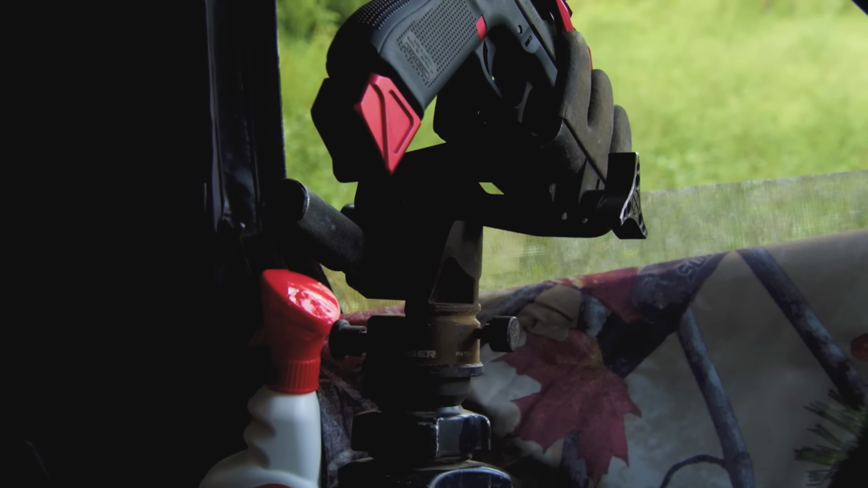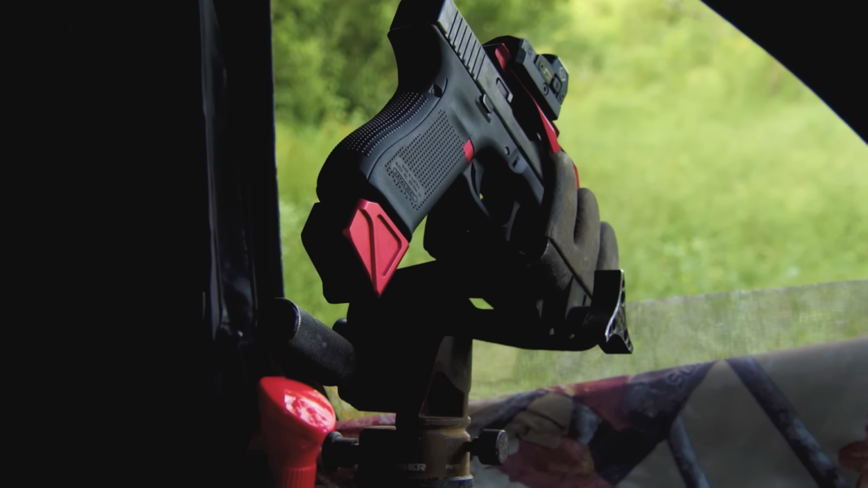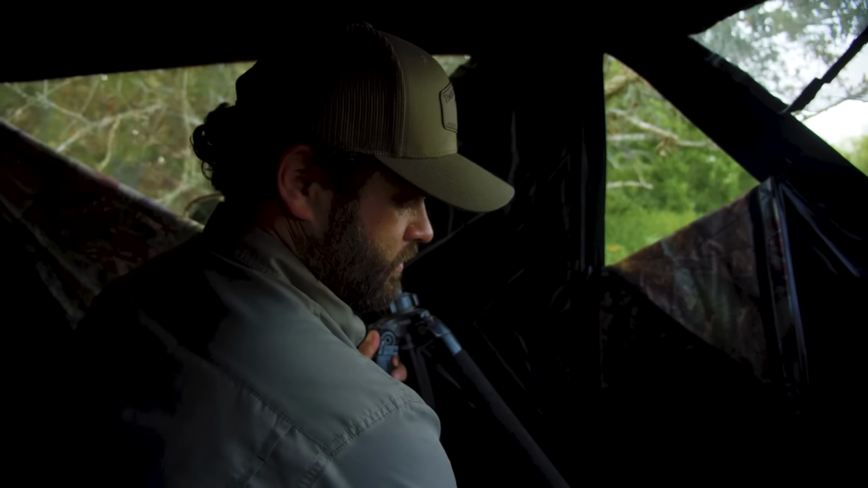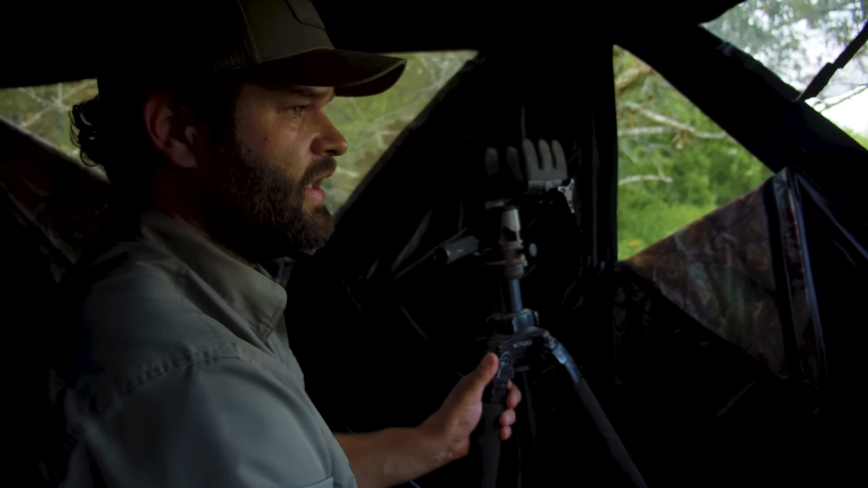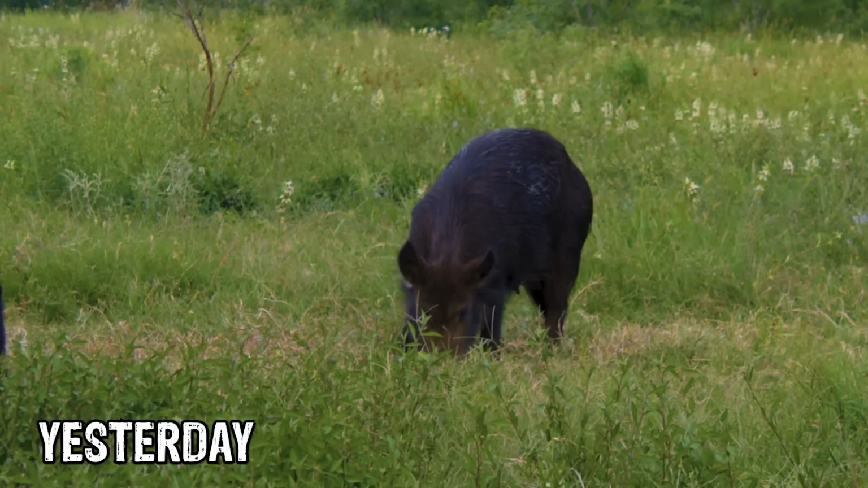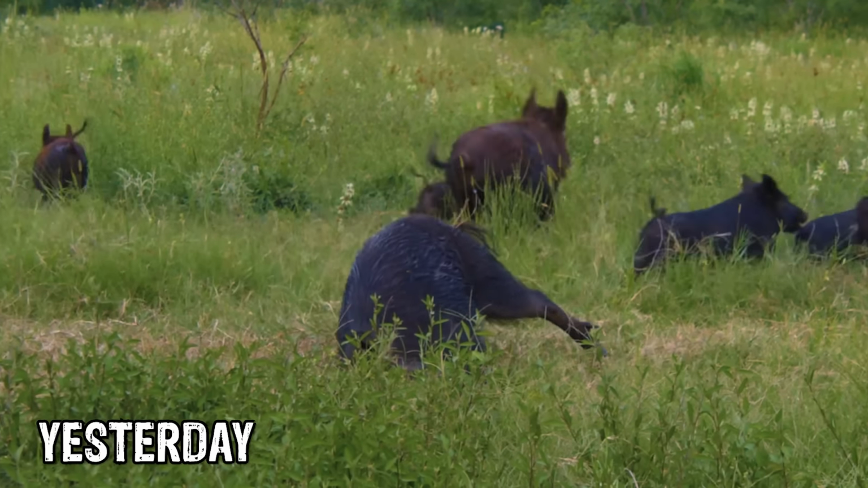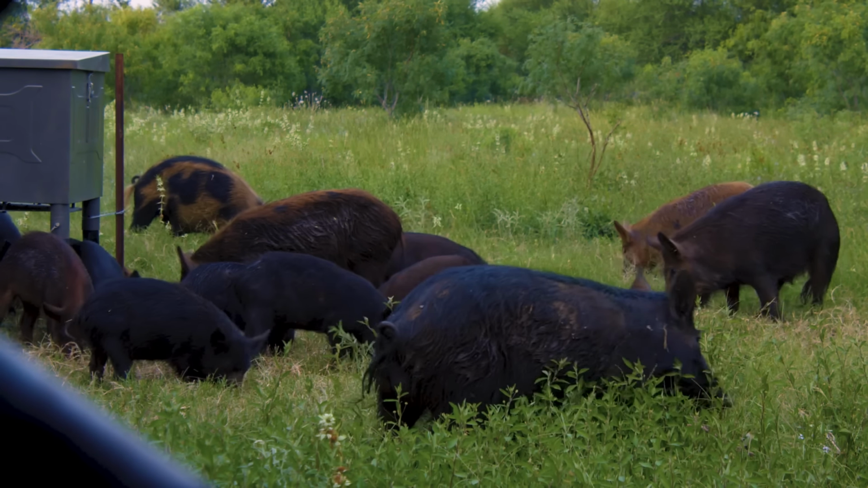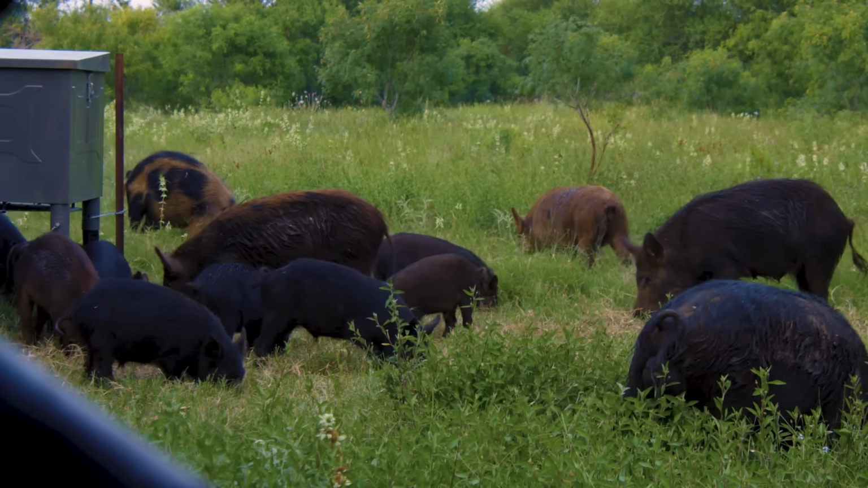But Tyler's on deck with the Glock. So we're getting set up in the same blind as yesterday, and we were able to have some success, knock down a big pig right out here, and we're hoping that the same pigs come back today. There was probably 20 or more pigs in that sounder.